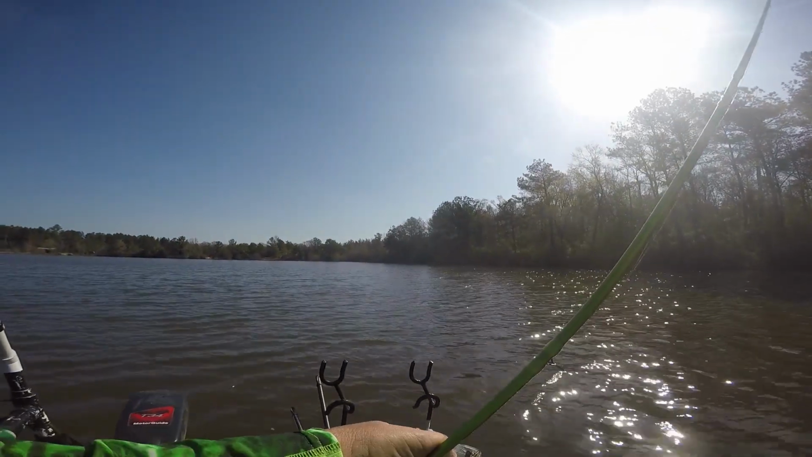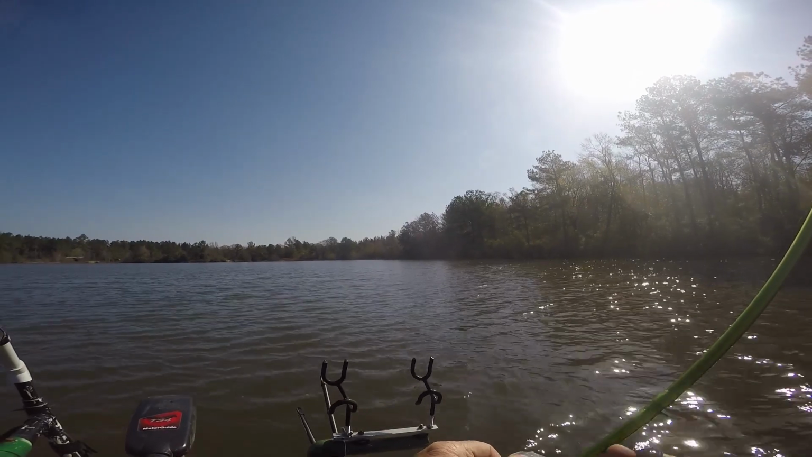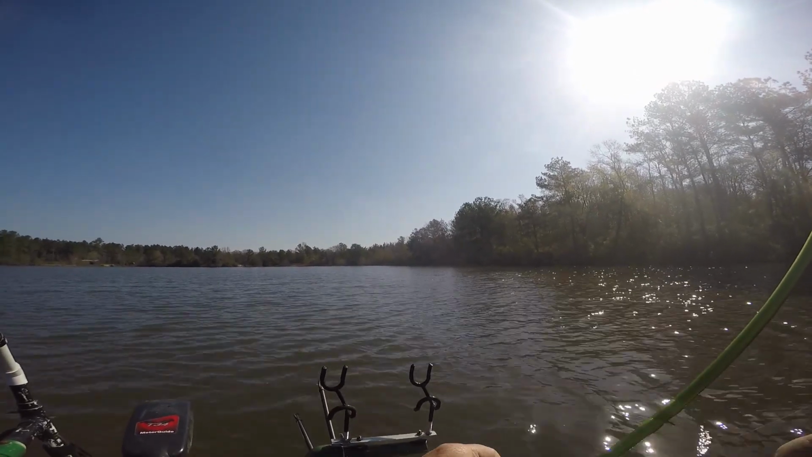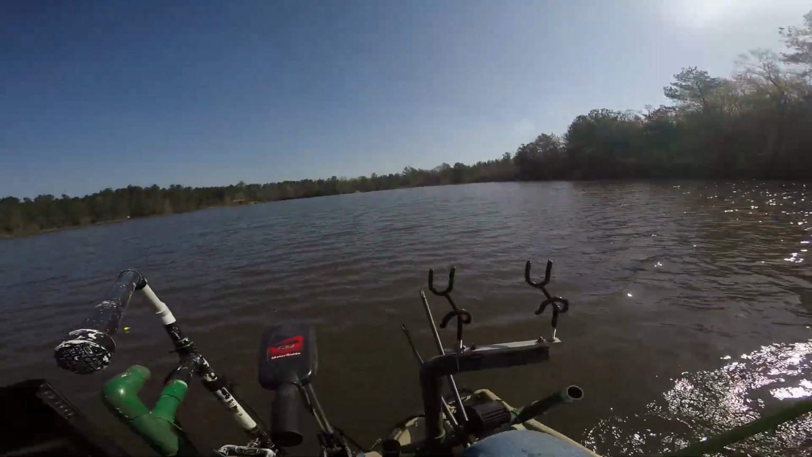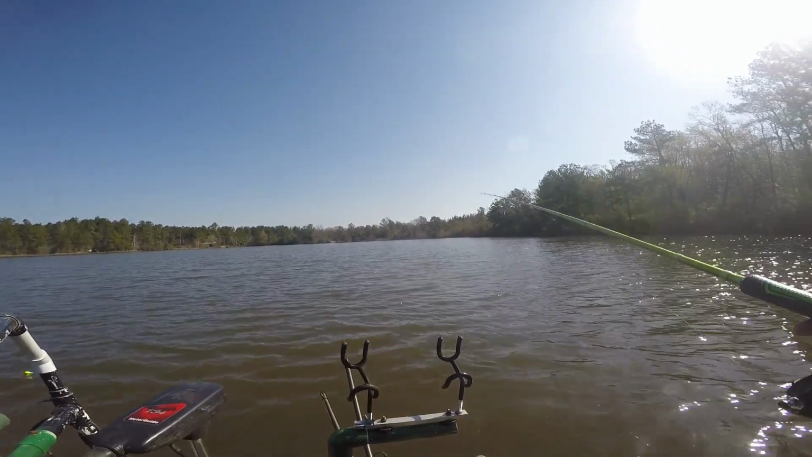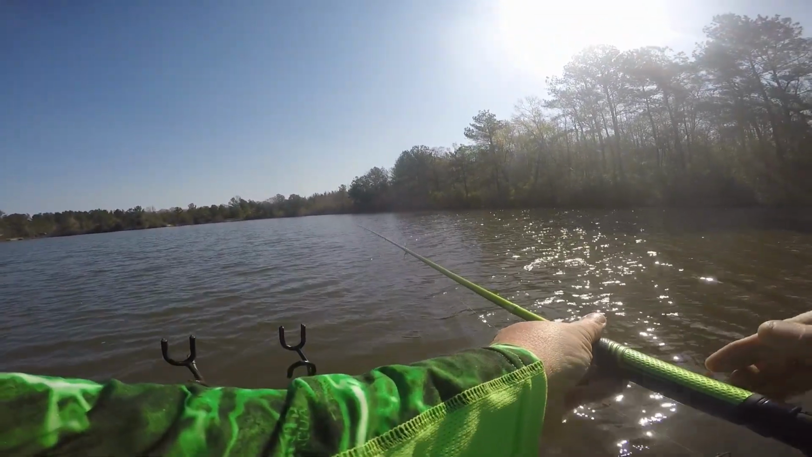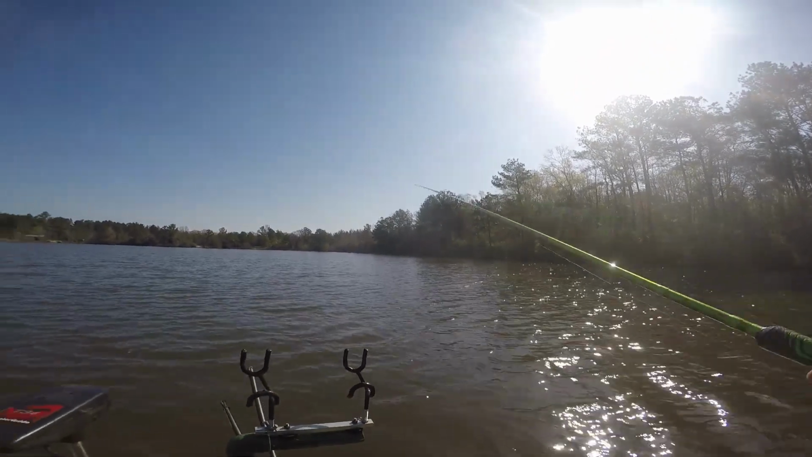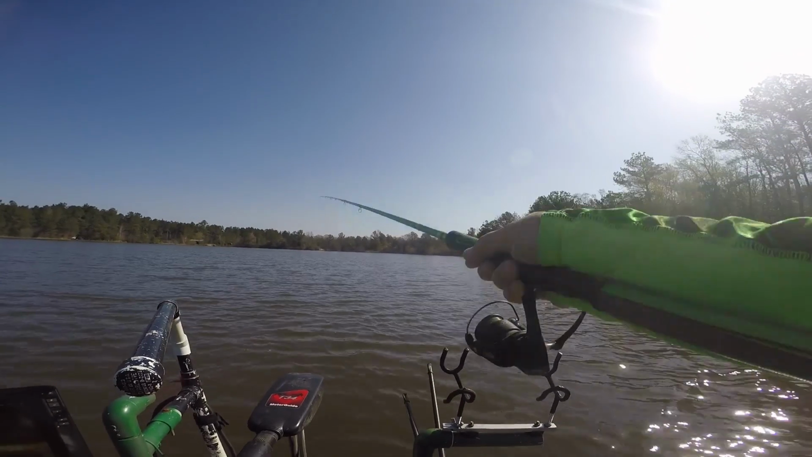Catch him on that same color, orange? No, I got him on this blue and silver. But he was. Now that's interesting, them being this far out here, but you know. Let's see what that is right there.